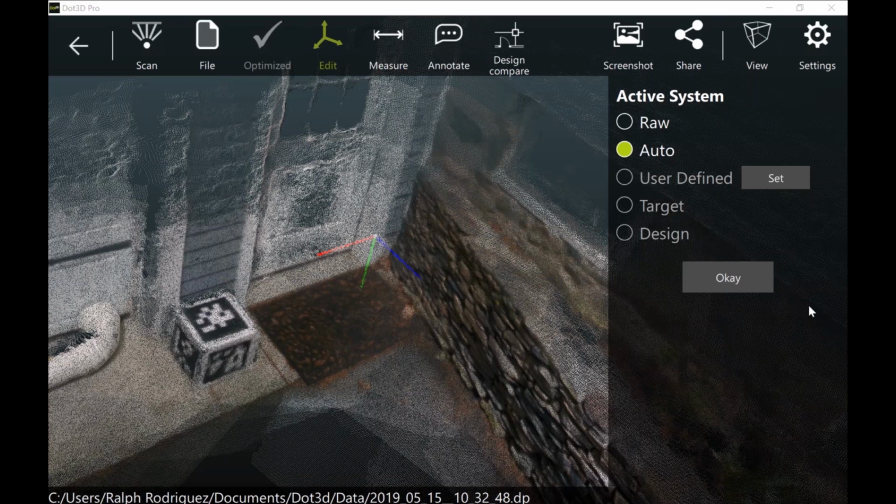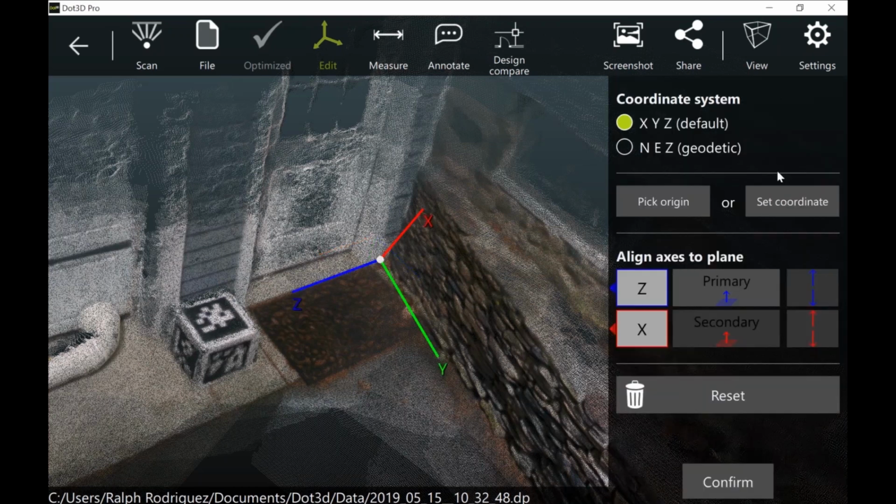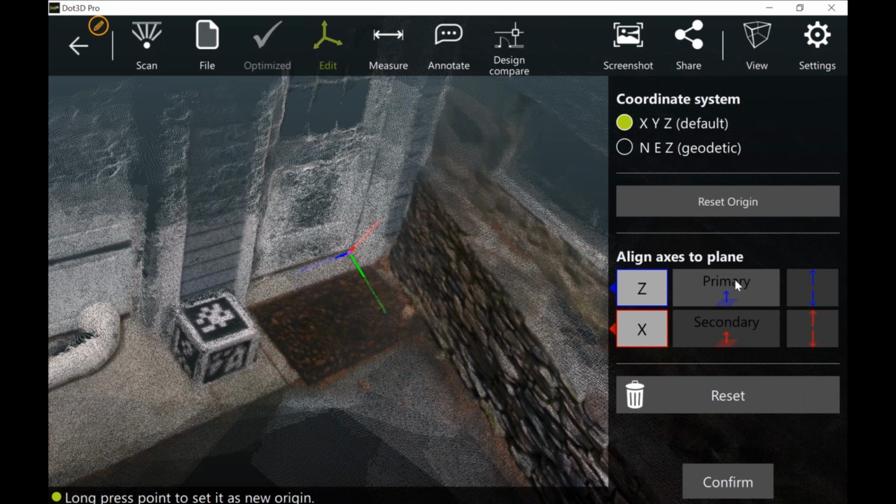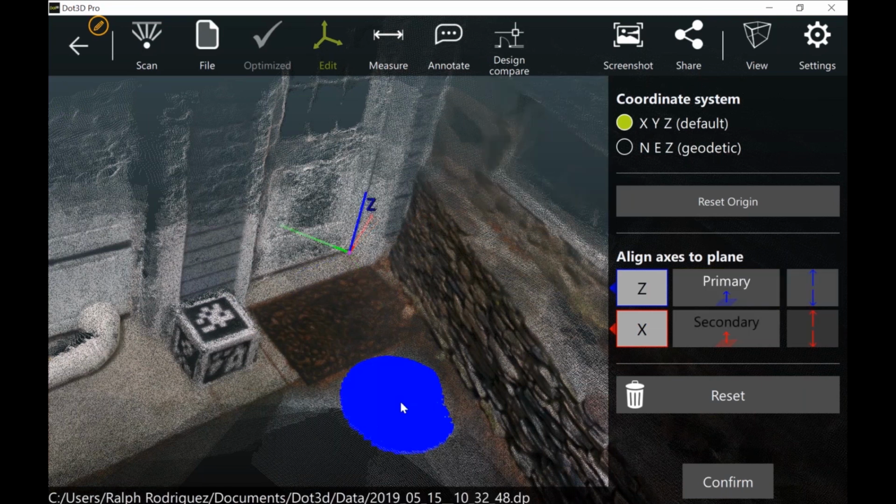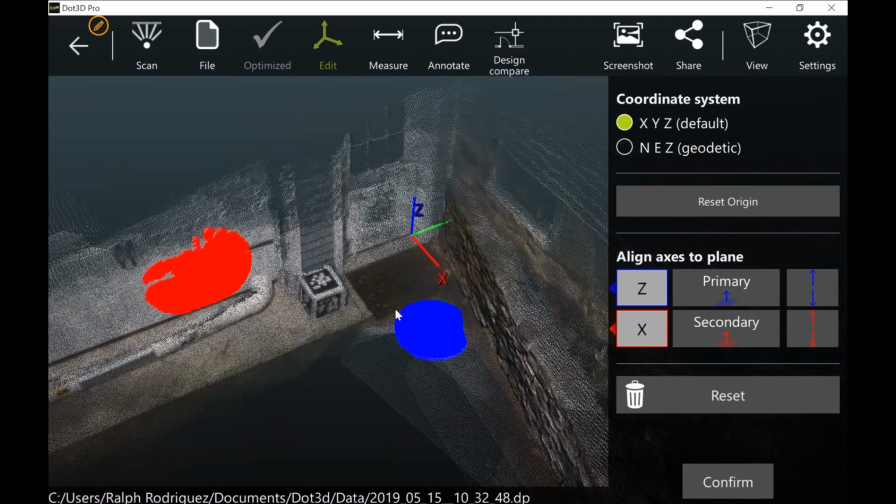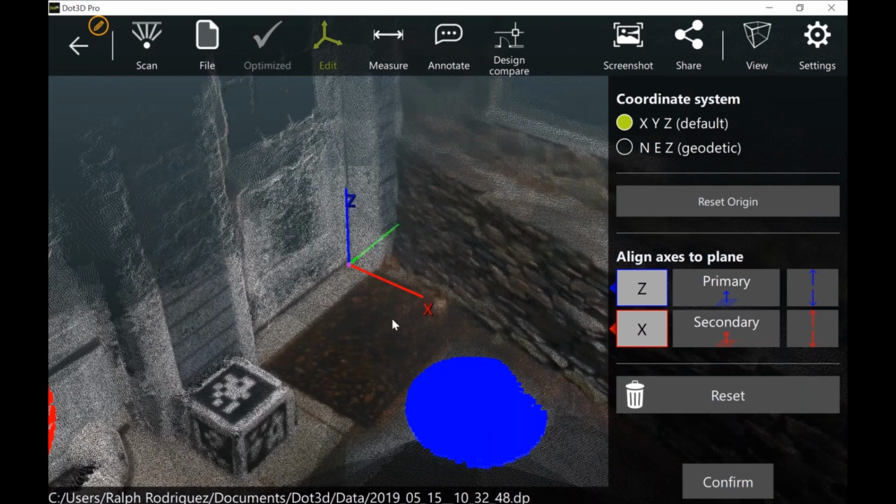by pressing Set on the right, and you can pick origin, or you could set any known coordinate if you had a different XYZ you wanted to set it to, but we'll just set it to a 0, 0, 0 point. And then you can select by holding with your finger, and you get a zoom window to set that to the exact point that you want to set it to. Then you can set your z-axis straight up out of the ground by holding on the ground, and that pulls an axis perpendicular out of that. And you can set your x-axis out of the wall by holding on the wall. So now you have a coordinate system, and every single point within this scan is referenced to that.